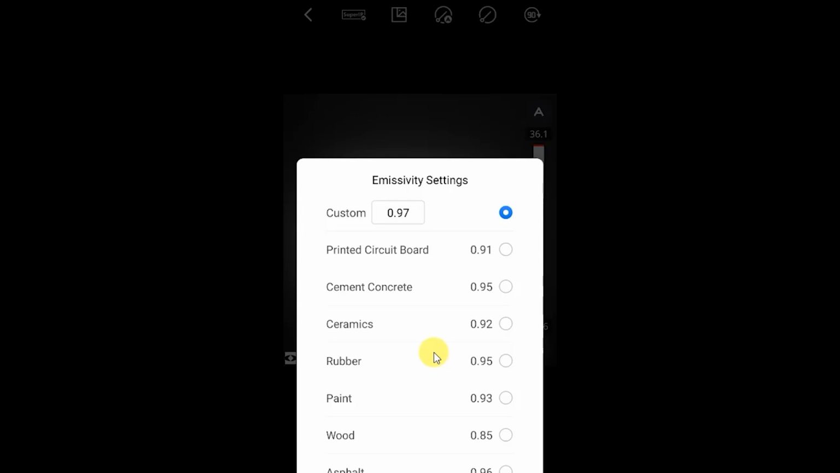Really what this means is that we're measuring infrared radiation coming off the actual objects in the camera's view. Different objects will have different emissivity values, and that will control the amount of infrared radiation that the camera is receiving from them.